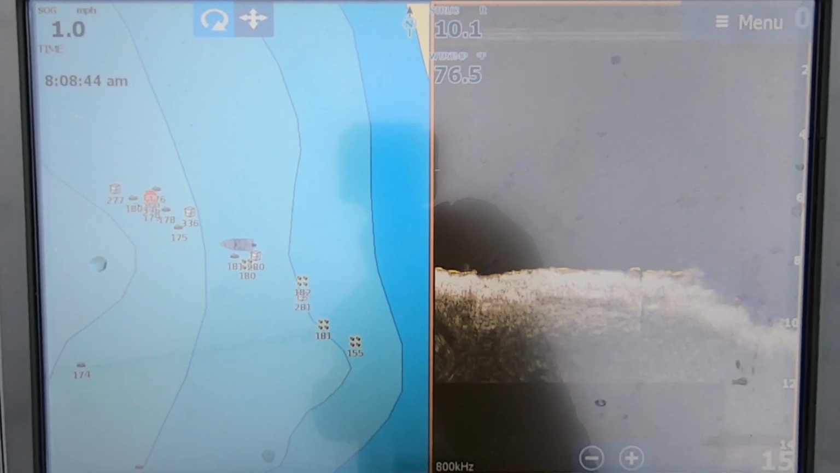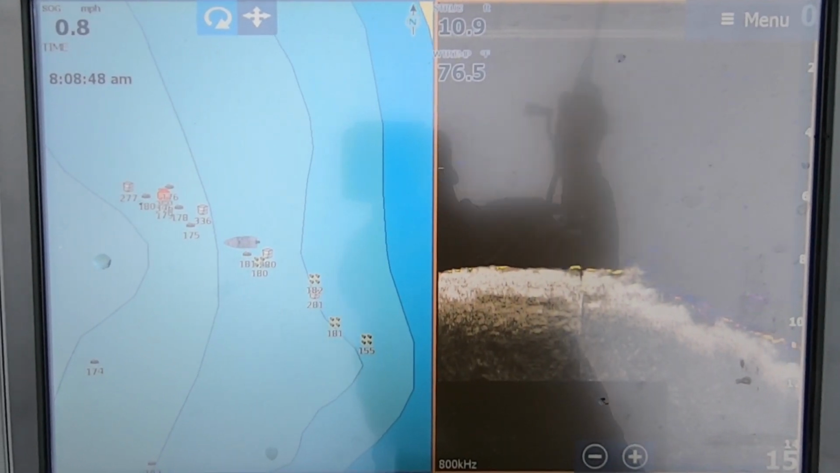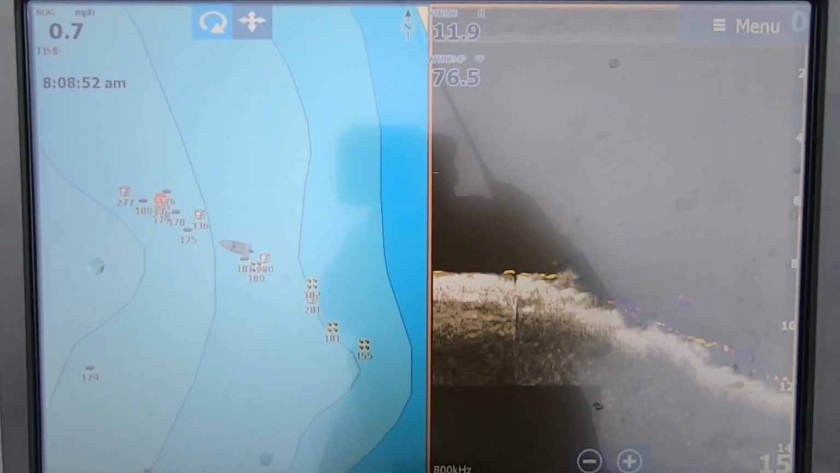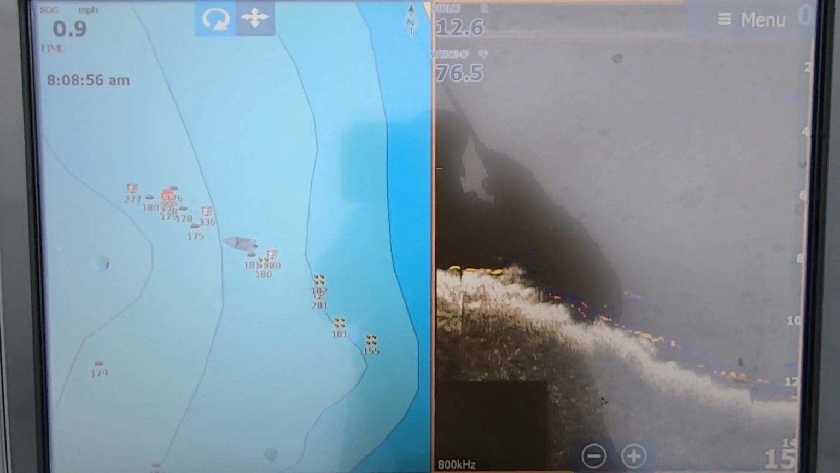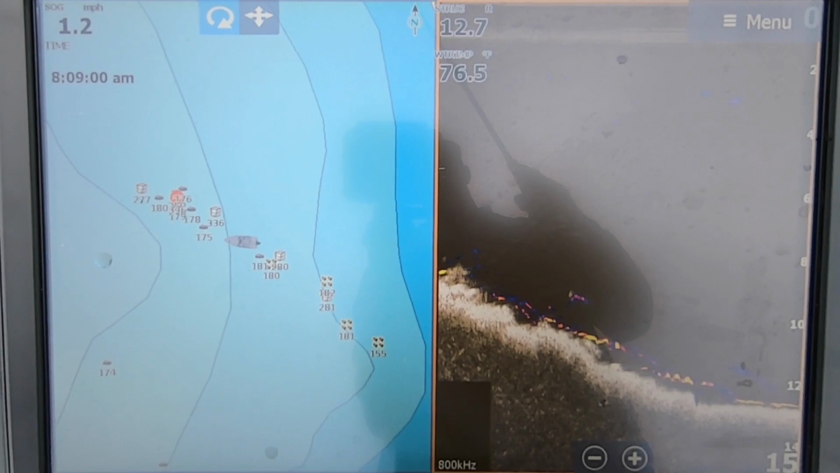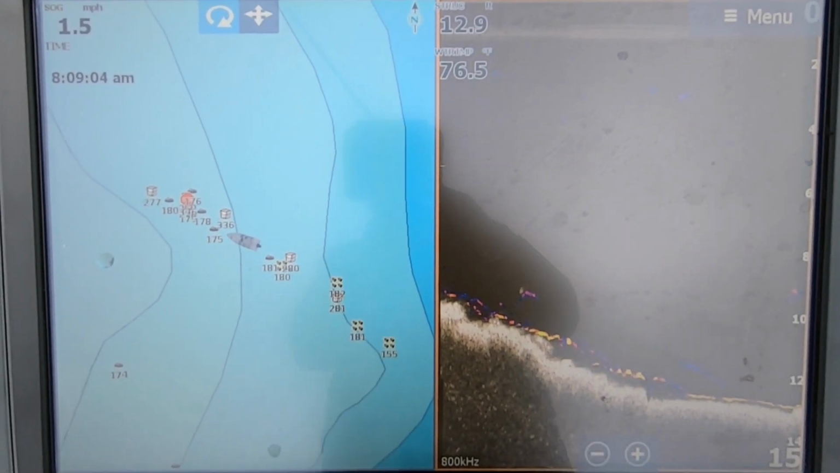Okay, and if you look all the way to my left, do you see how that contour line makes a point right there? That's what you call an underwater point. So you guys have been asking me what's an underwater point? How do you know? That's how you know, on the contour on your graph. And also, if you don't have a graph and you drive across it, you can see that your unit comes up really shallow and then will drop back down.